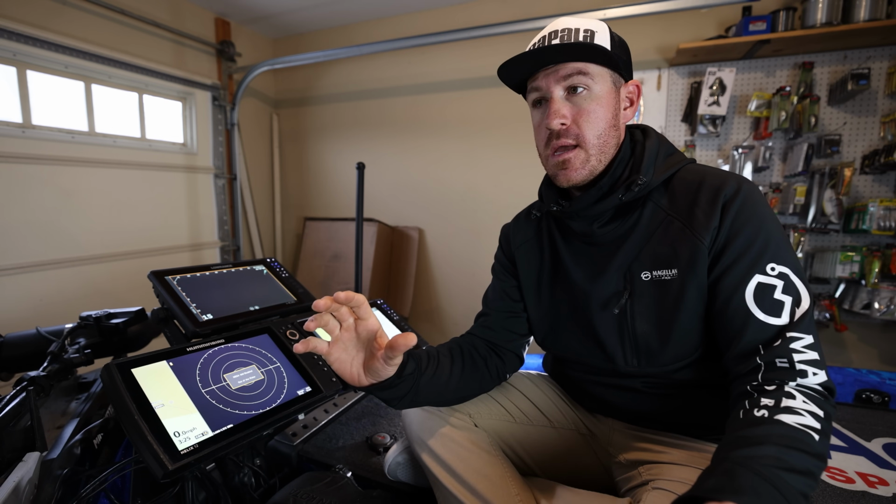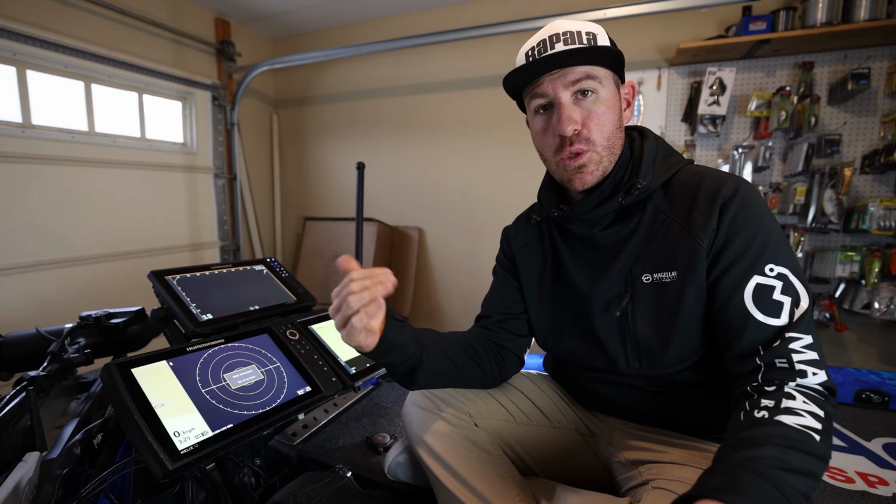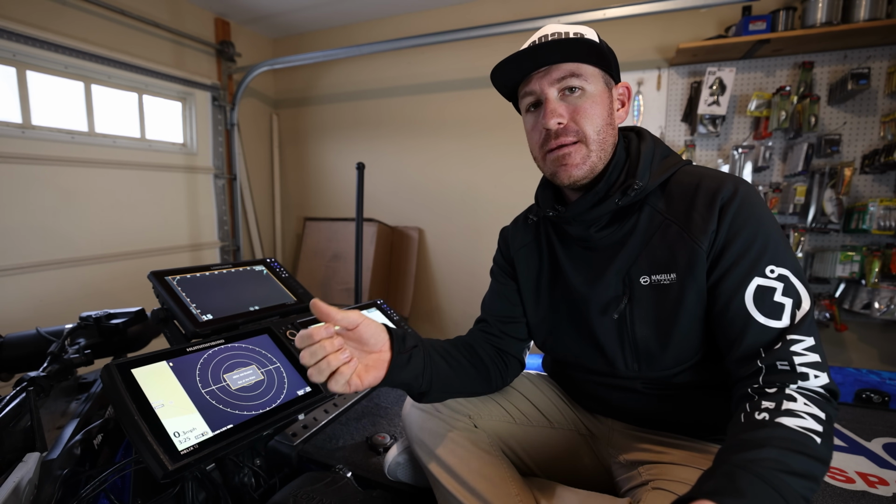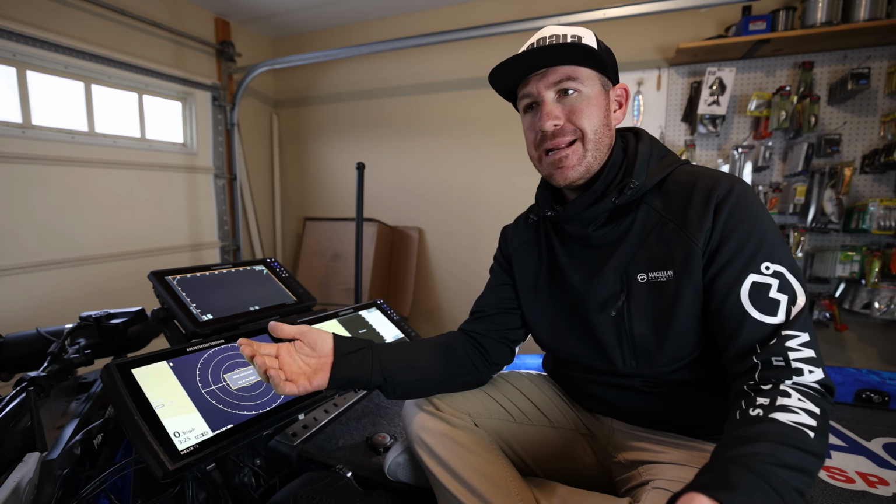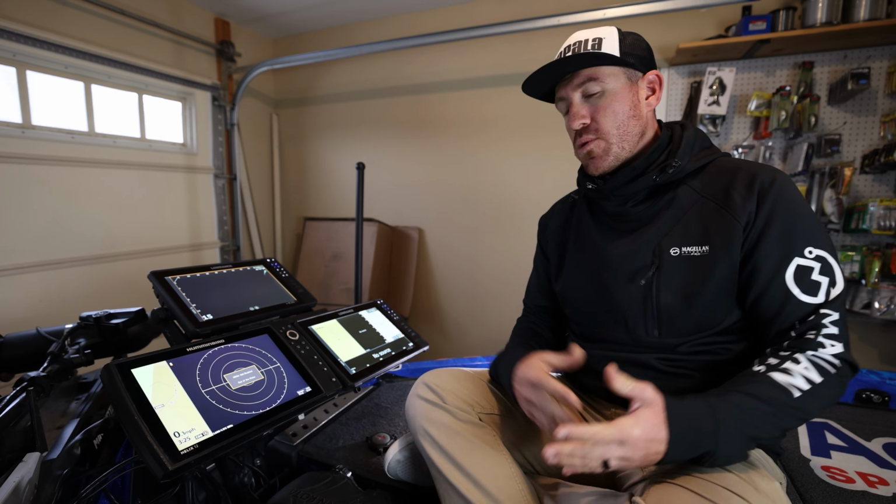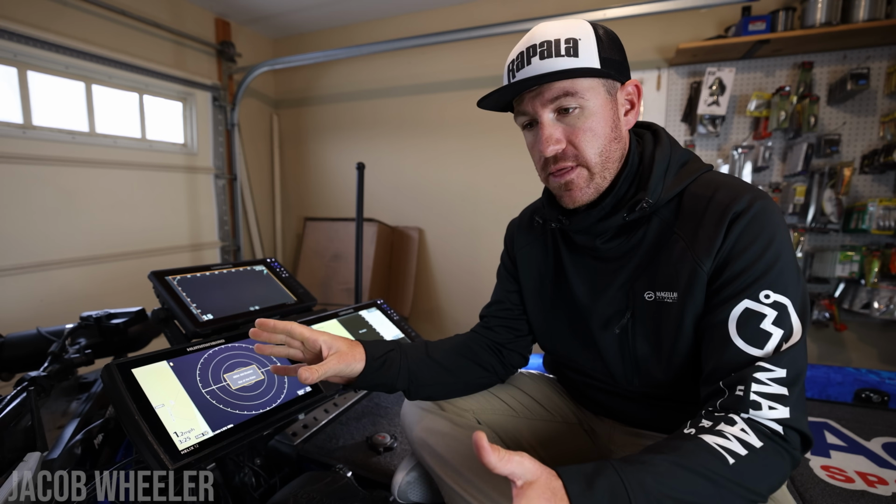It works. And if you love Humminbird and that's what your preference is, then you can roll with it. But it does not seem to me like what I would have thought when they came out with it. I was anticipating it to be unbelievable. And I've been in the boat with someone that's had it, and it definitely seems to be subpar to Lowrance and Garmin. Not saying I'm sure they're working on it. I mean, they do a great job over there at Humminbird, so I'm sure they'll figure that out.